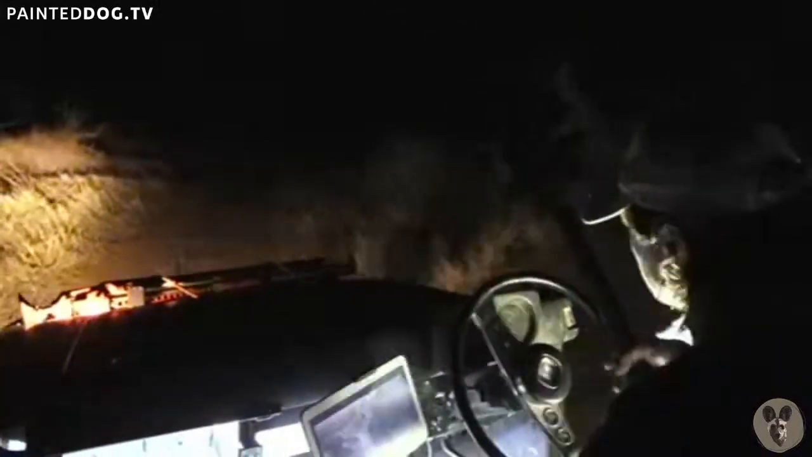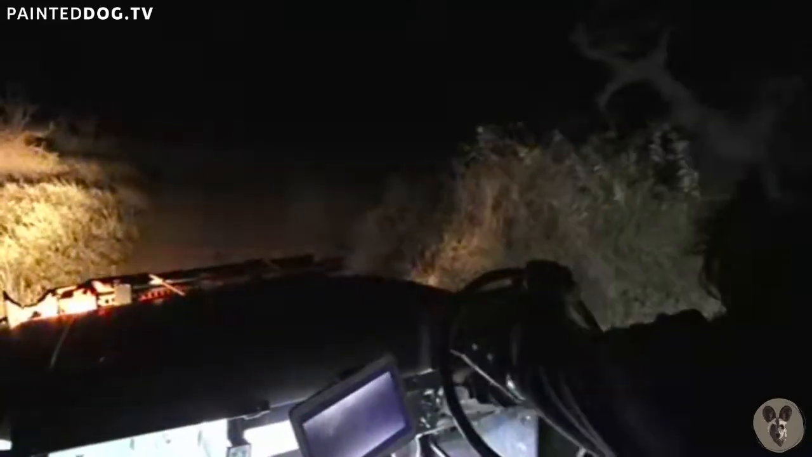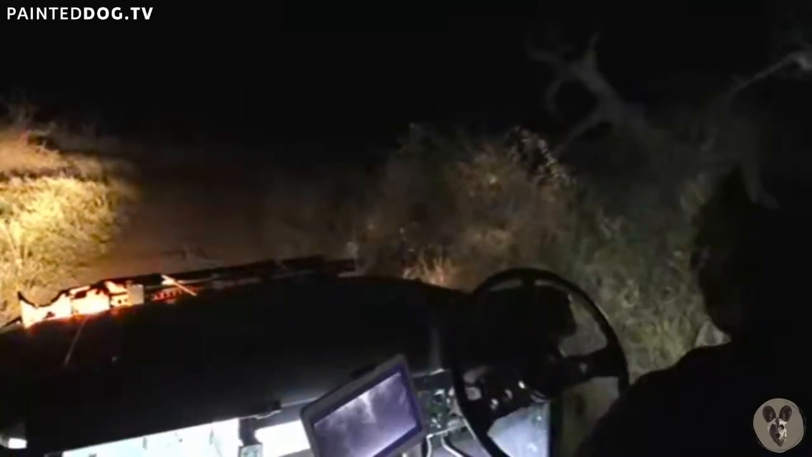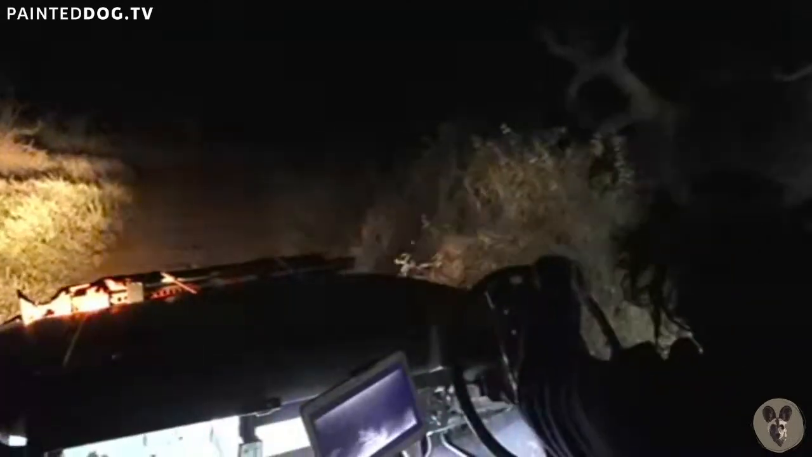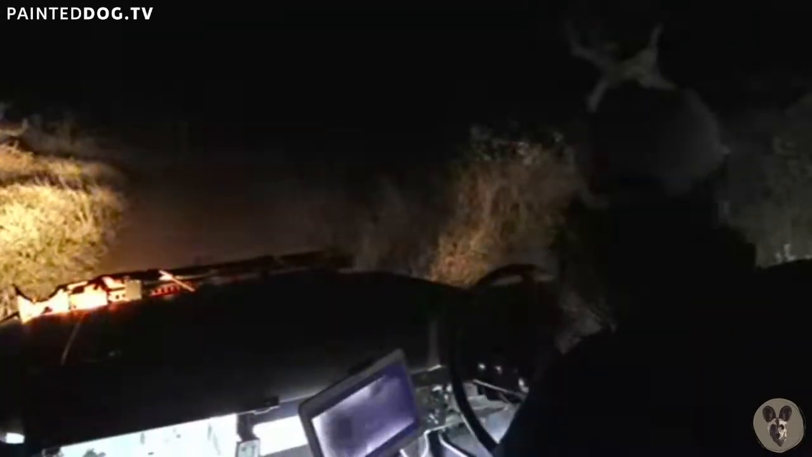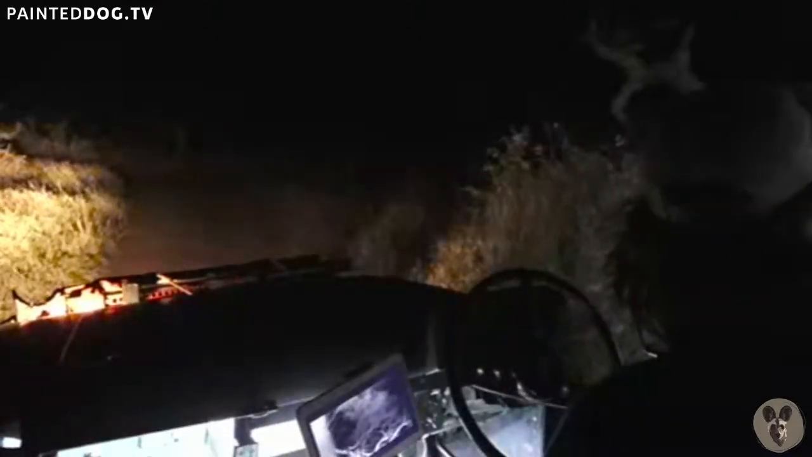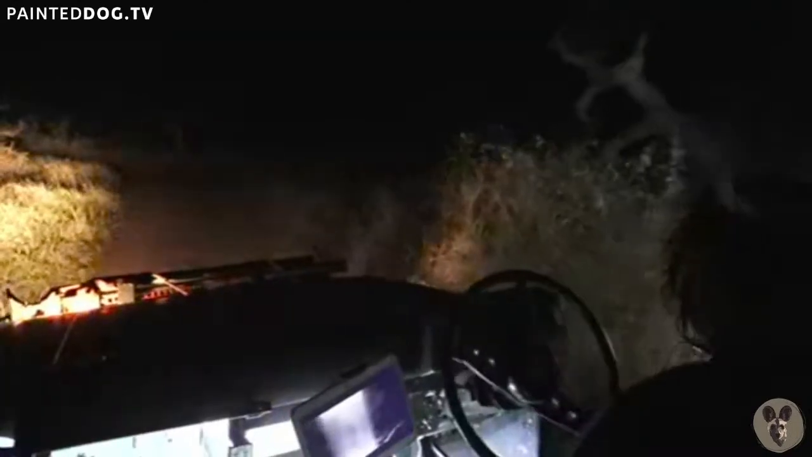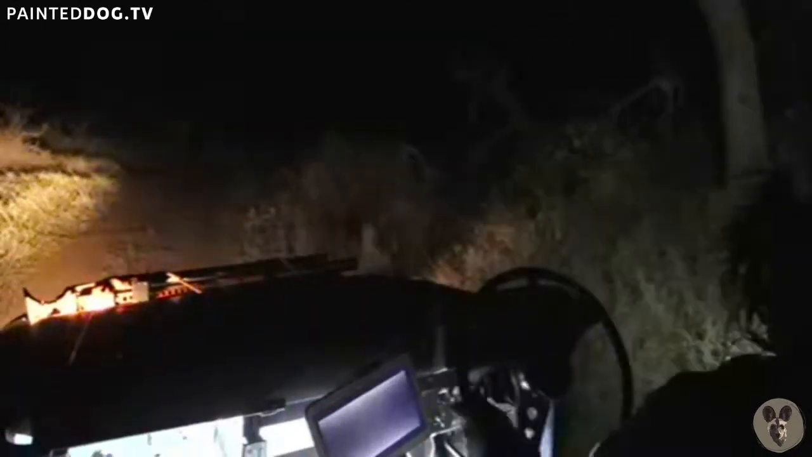Oh, he's far away though. We might get him. You see him there, Darren? Oh wait, hang on. There's a genet closer, I think. Okay, I'll try for the genet. Bush baby, I don't think it's going to go too far. You got him?